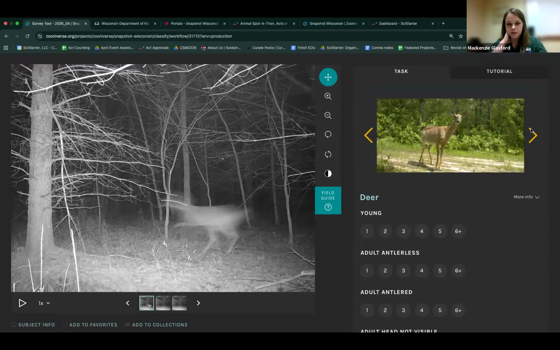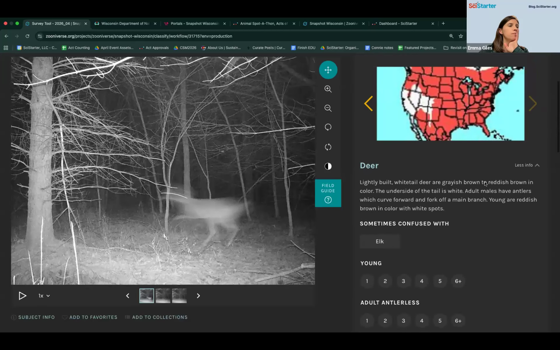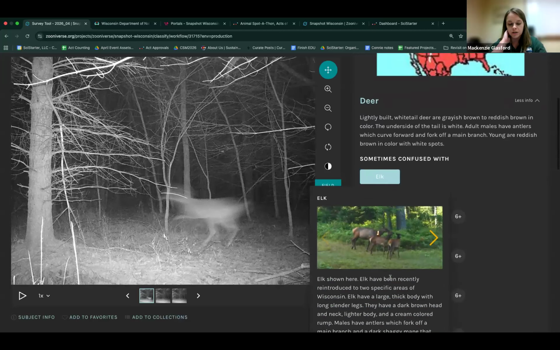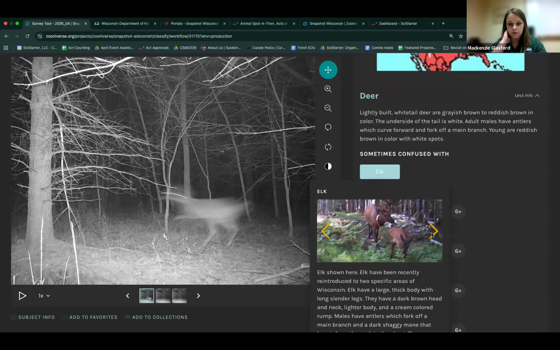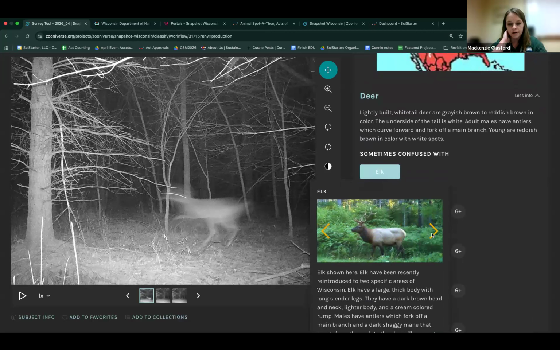And then right below that, there's a more info section. This gives a description as well as species that it's sometimes confused with. So elk might be one that's confused with deer. If you select that, you get reference photos for elk and a description as well. So you're able to compare the two.